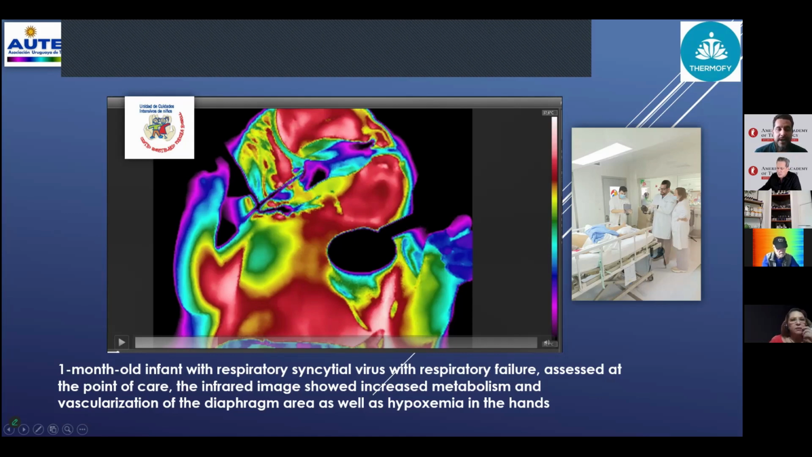With the Rodrigo Suarez MD, pediatrics rheumatology. It's the first reference pediatrics rheumatology in Uruguay. And we approved for Ethics Committee from Ministerial of the Health in Uruguay. First phase for product protocols.